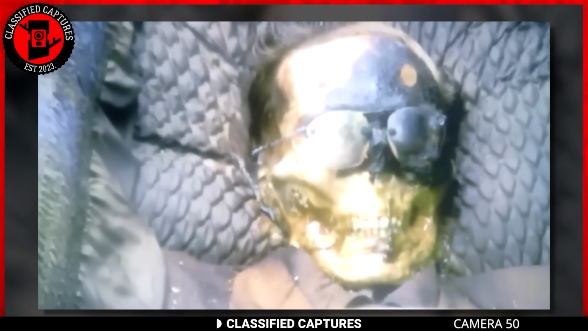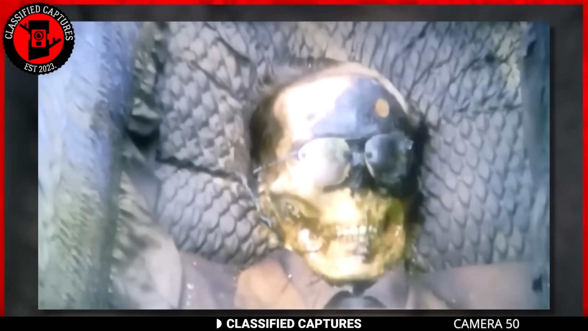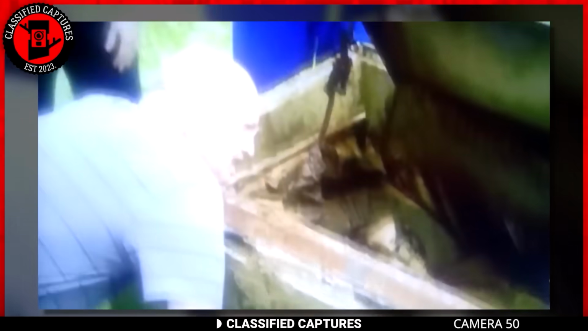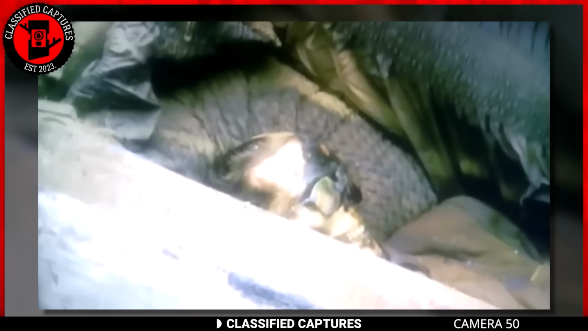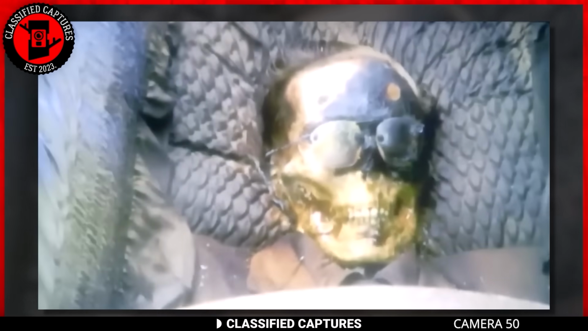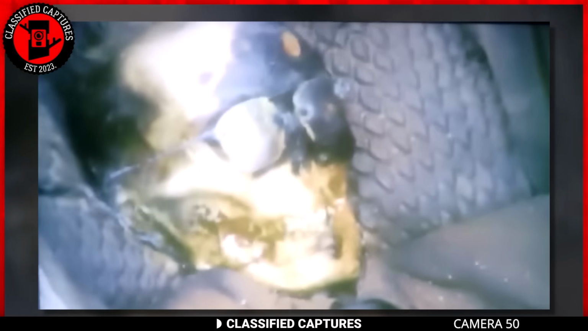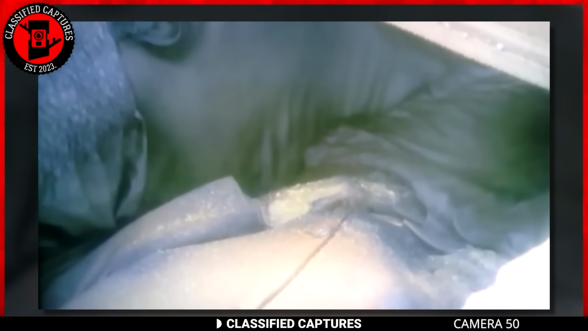A golden carcass adorned with some shades. Yeah, that's right, shades. While we may not know this person, we can tell that they left in grand style. However, the circumstances surrounding this peculiar discovery raise a cascade of questions. Who is the occupant of this aged casket, and why does their body appear to have taken on such an unusual hue?